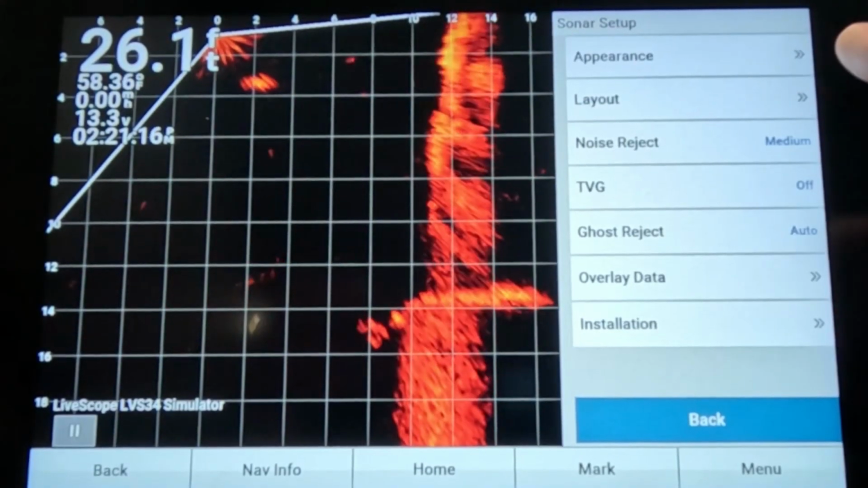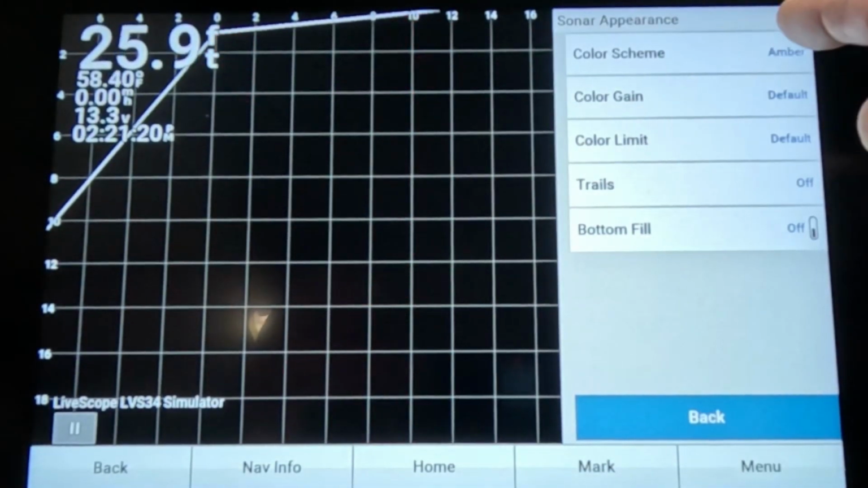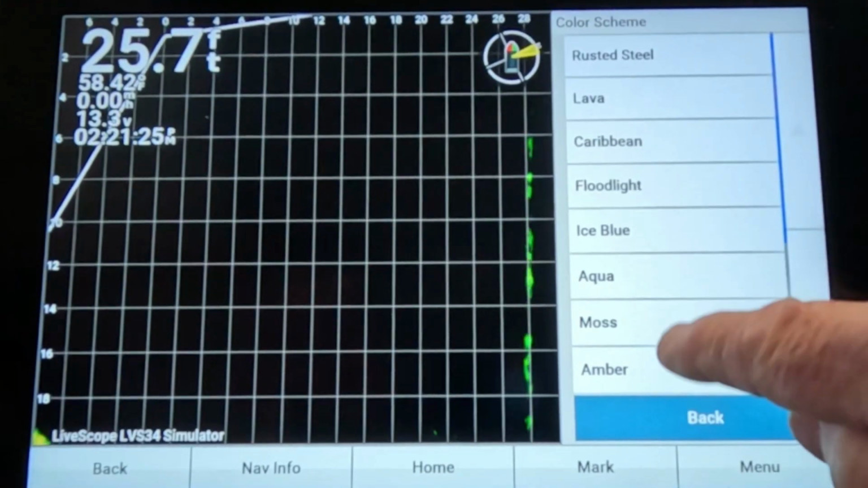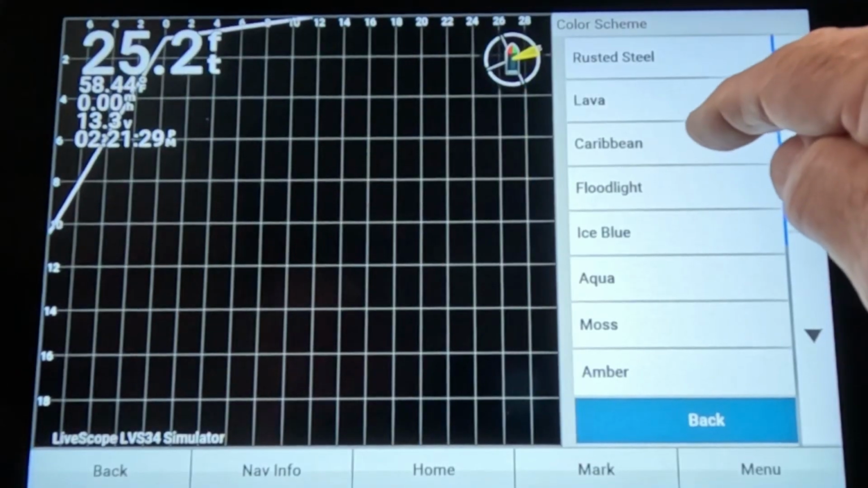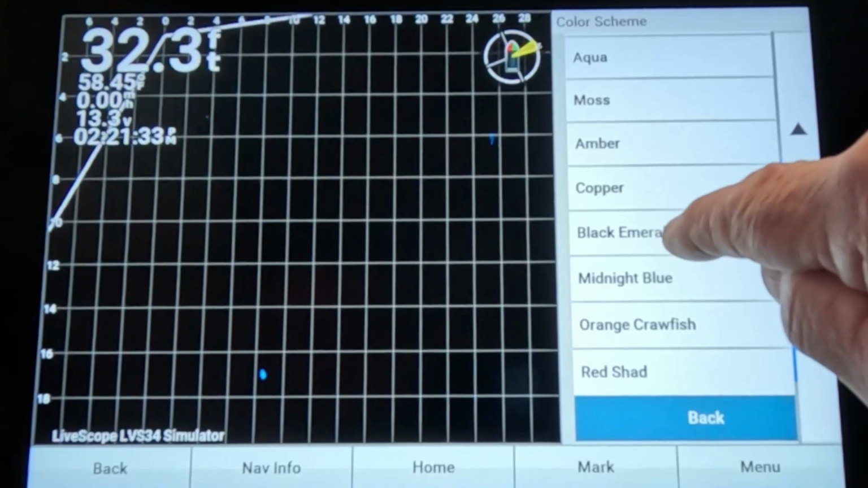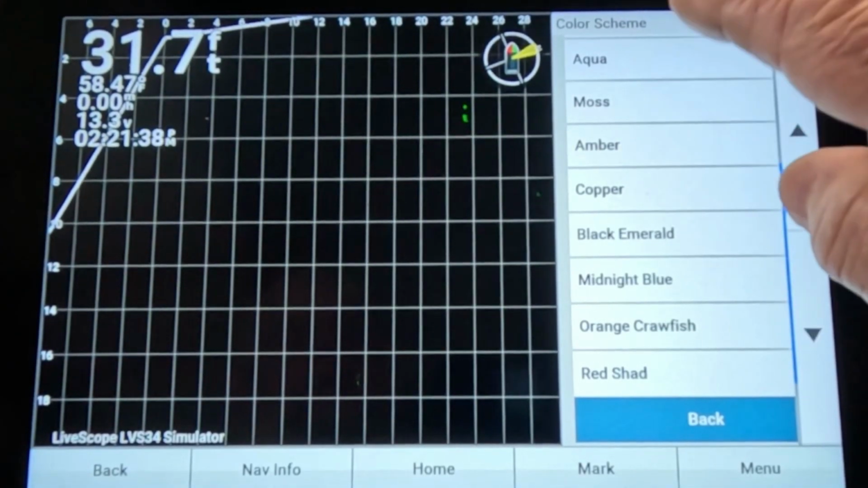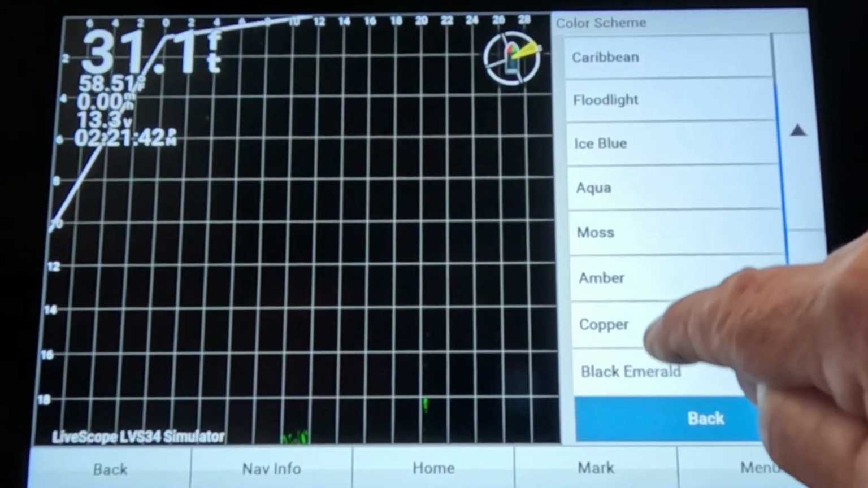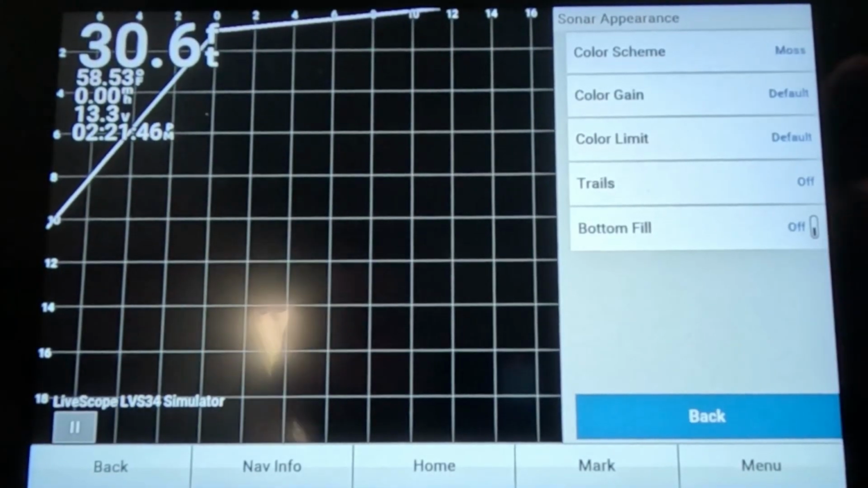Sonar setup. Now appearance, I don't like the amber. I like moss green. That's just me. I keep mine set on moss. You can set it on anything you want: rusted steel, lava, Caribbean. Some people like this emerald black down here or midnight blue. Emerald black is, I don't know. For me, the moss is what I see the best. So that's where I keep mine at.